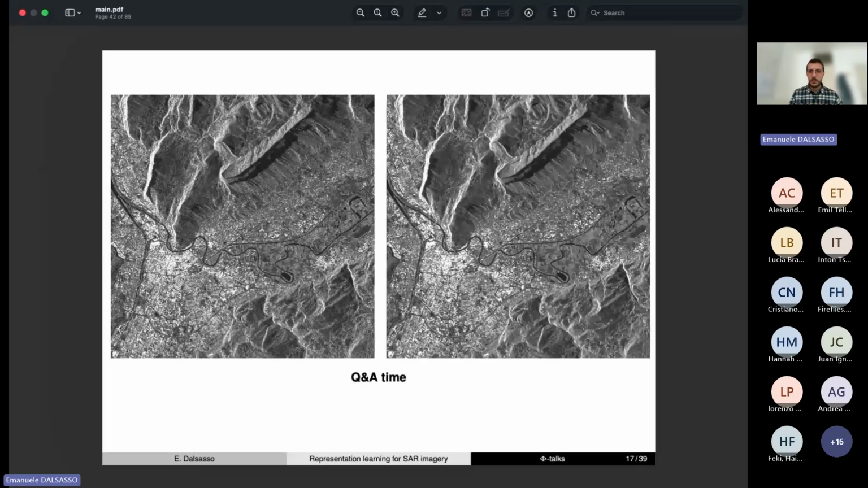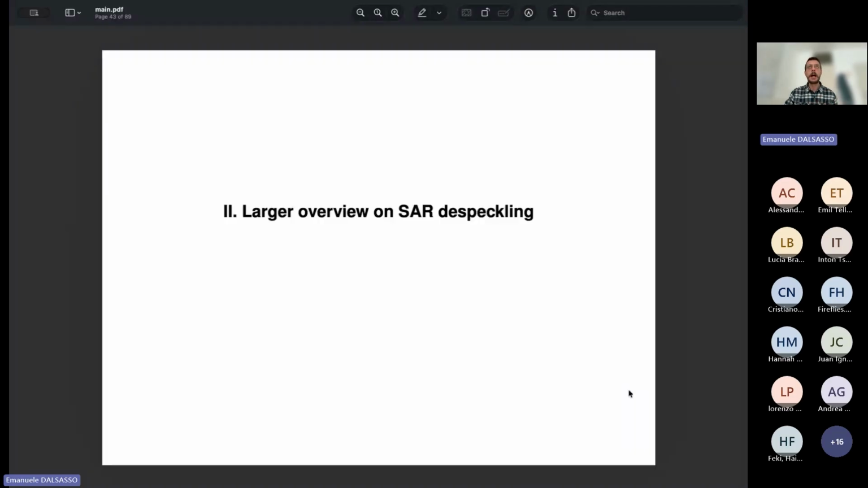Okay, if there's no more pressing question, I will move to the second part, and then we will have another Q&A session at the very end as well. I presented a specific contribution, but actually this self-supervised training strategy has paved the way for many developments in the processing of SAR images.